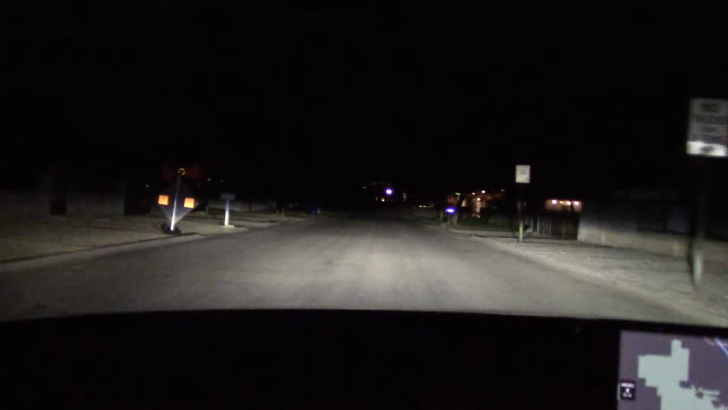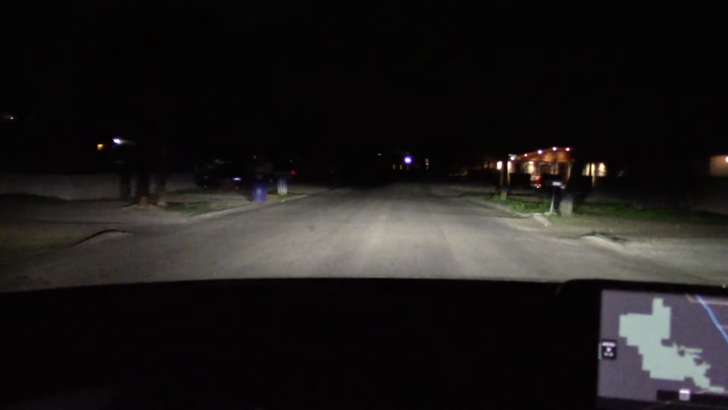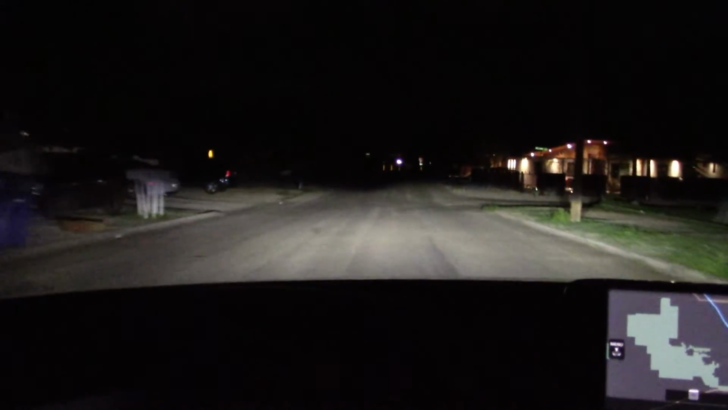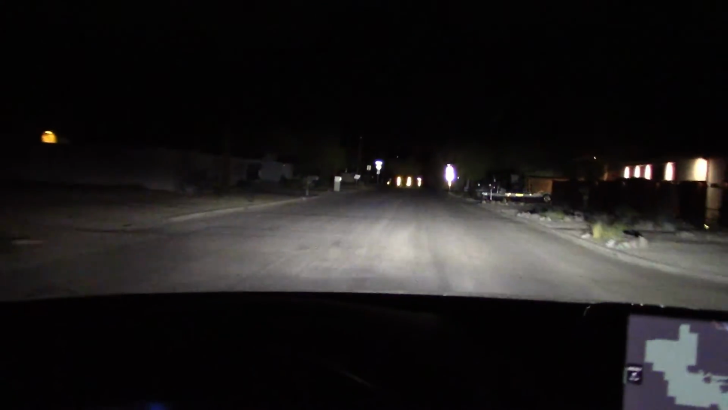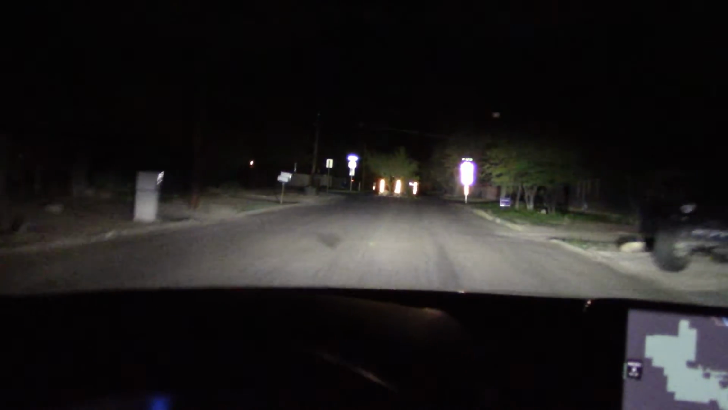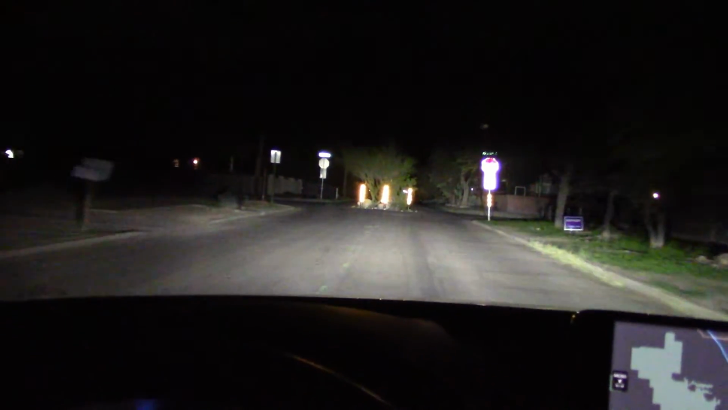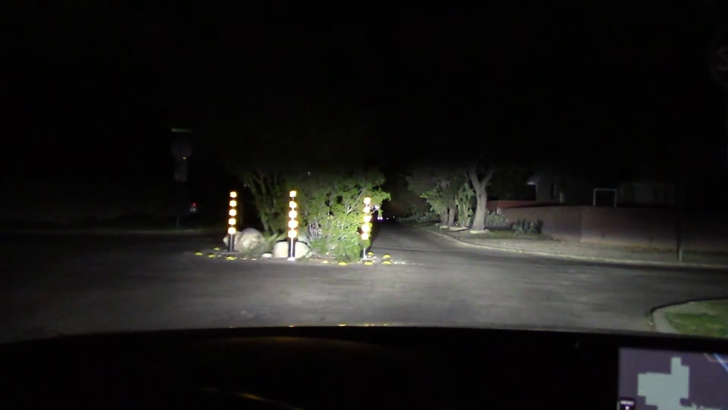These headlights have performed so well, there's really no reason to do a dark, dingy street drive, but I've got to go down these streets anyway to go where I'm going, so let's just do it anyway. And the high beams are definitely lighting up anything you need to see. Low beam, high beam.